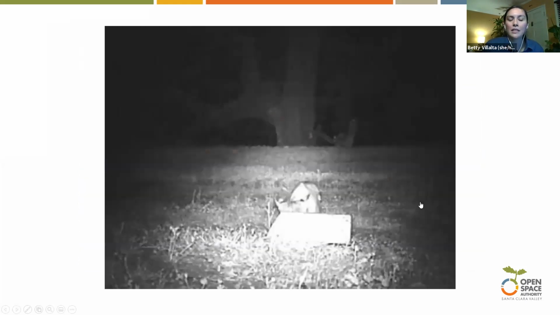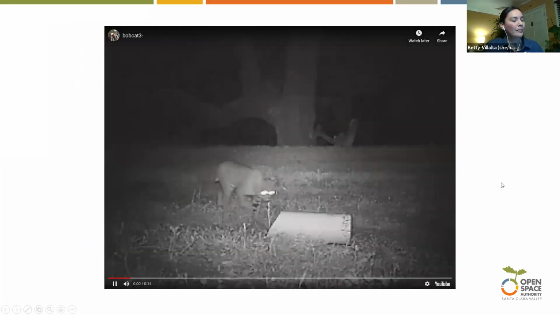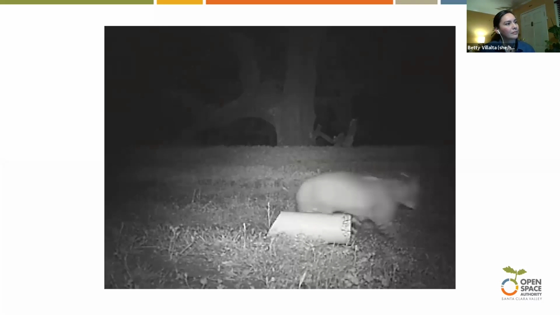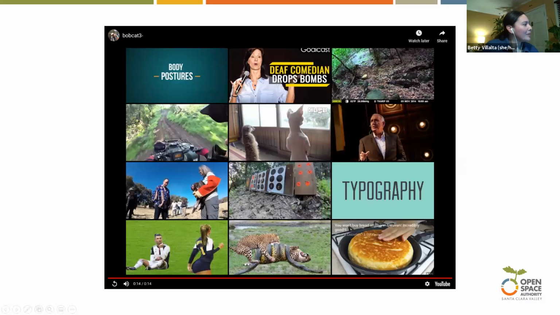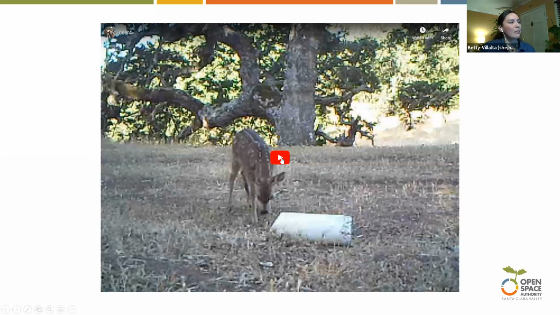And so this next three videos, this one is going to be a bobcat. It's another scent marker that was put out there to attract them. But I'm going to share a series of videos of the same location. So you can see the tree there in the background and that same item right there in front. So you saw that quick, just go. And so this next one, it looks like it's some type of deer that is in that same spot, same tree, same scent marker there right in front.